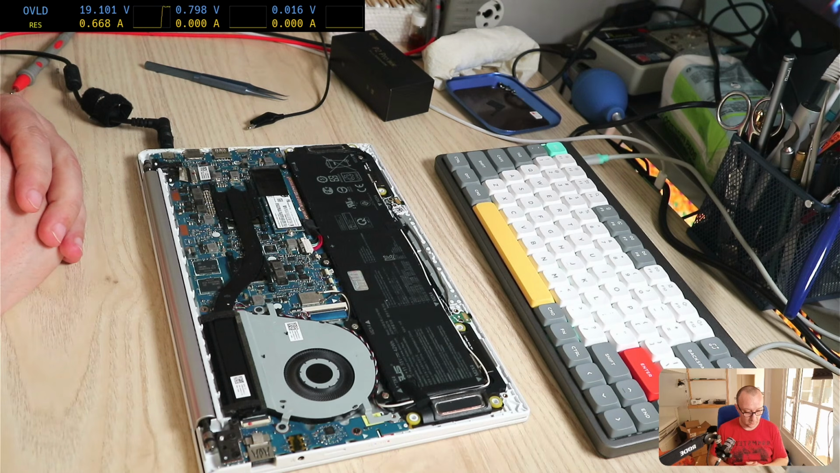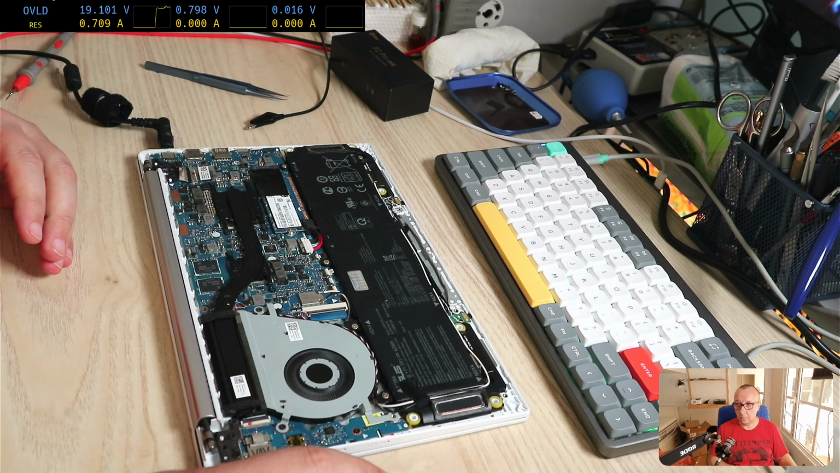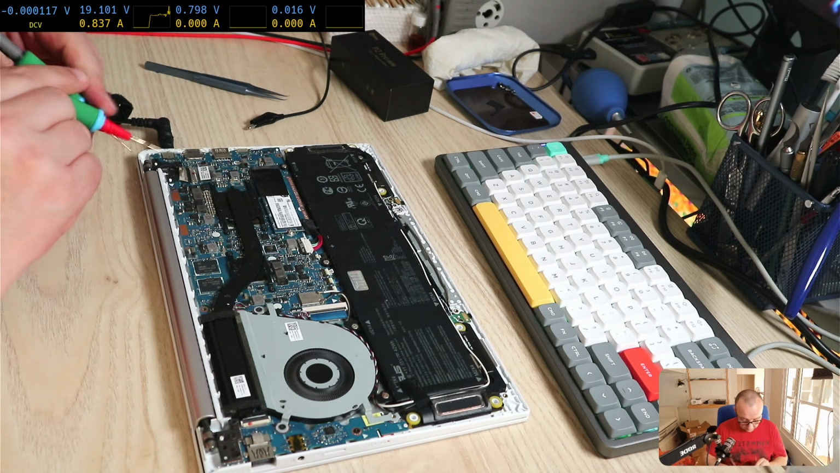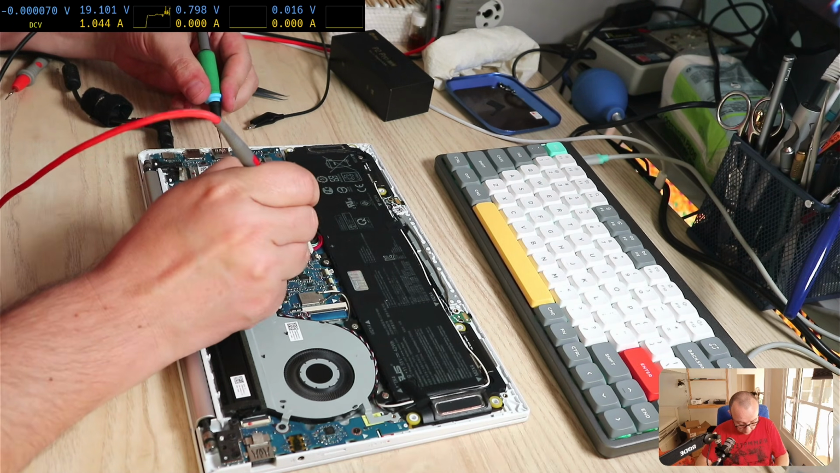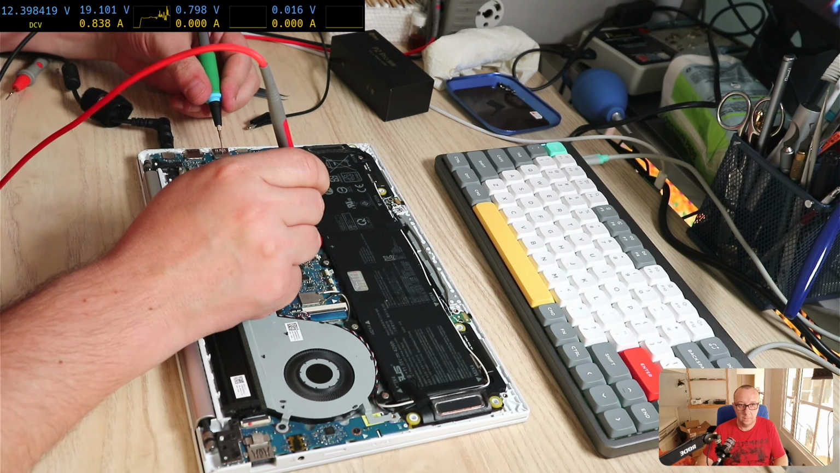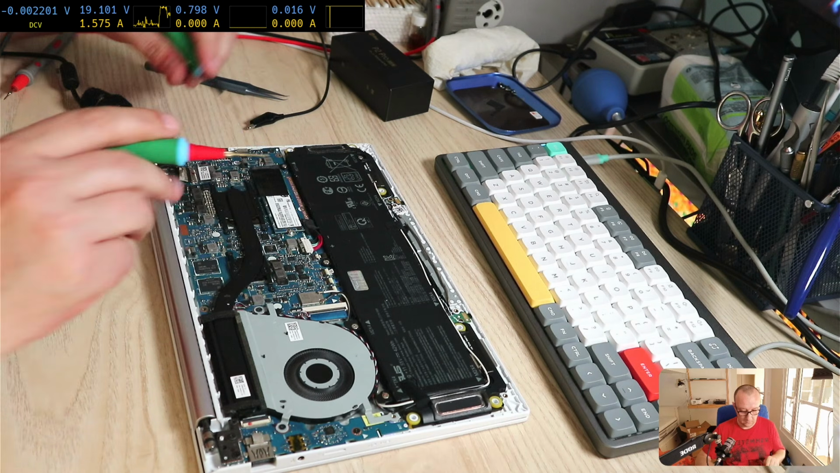I'm not sure if this is a pre-charge current, but we can actually find out if we put the multimeter in voltage mode. Let's see what we have on the battery. So I'm gonna probe the red wire. 399, 397, something, I don't know.